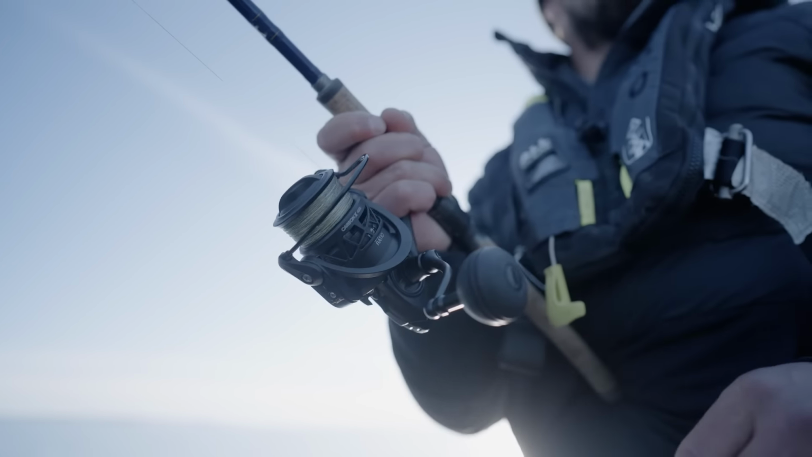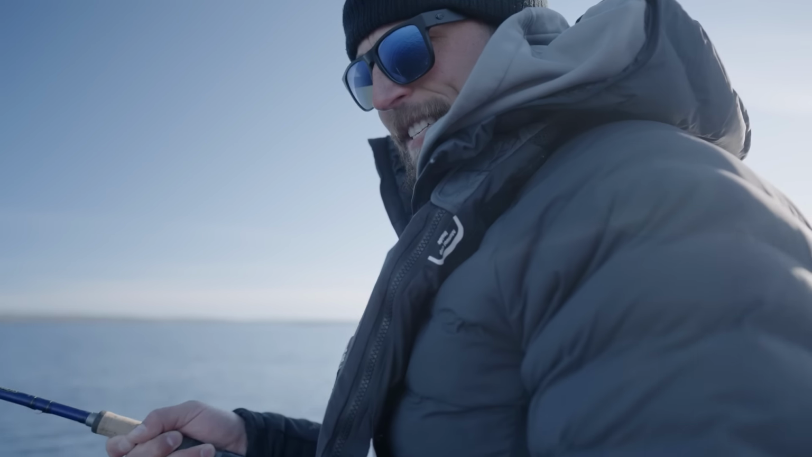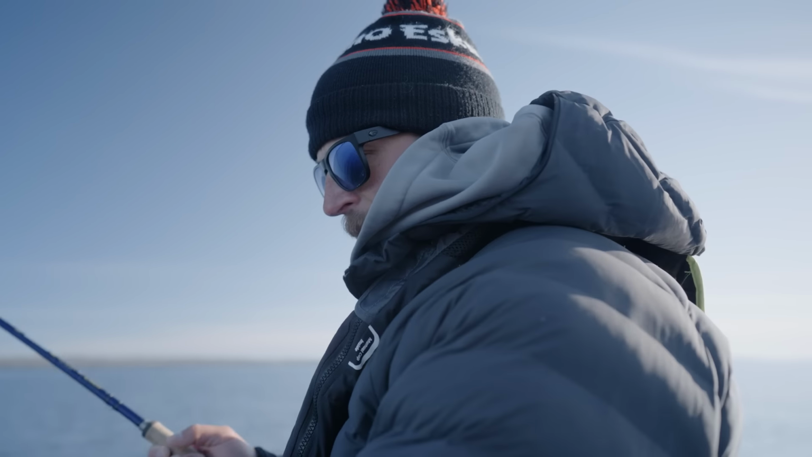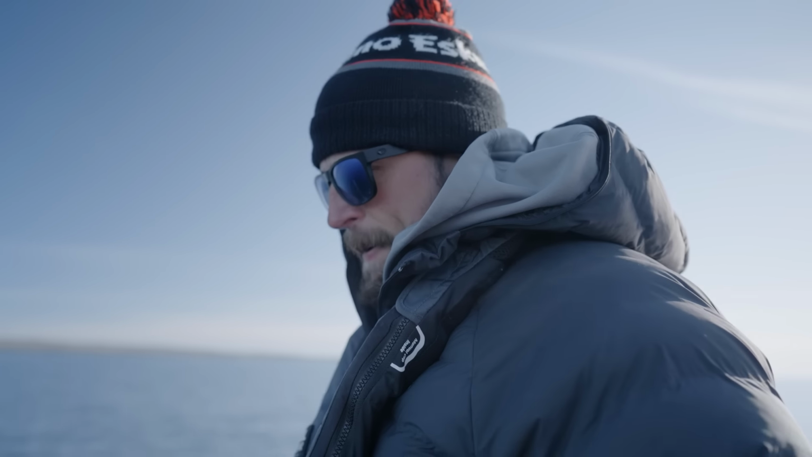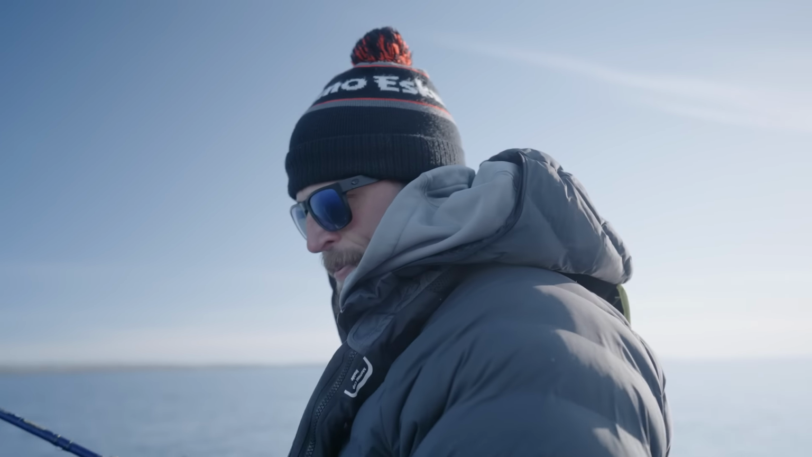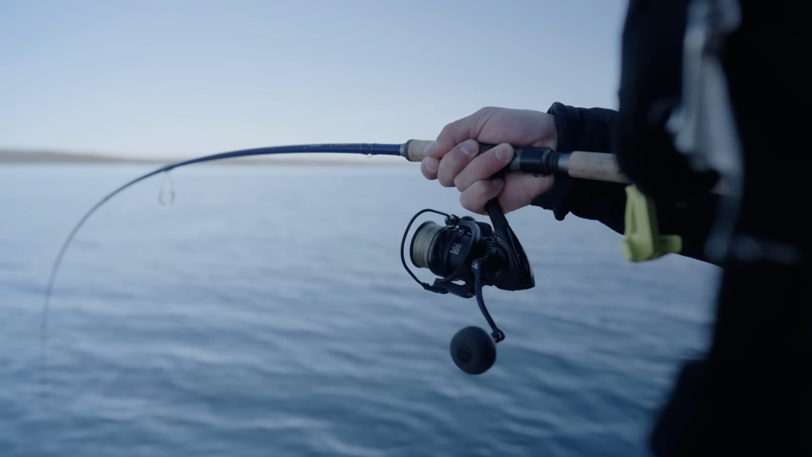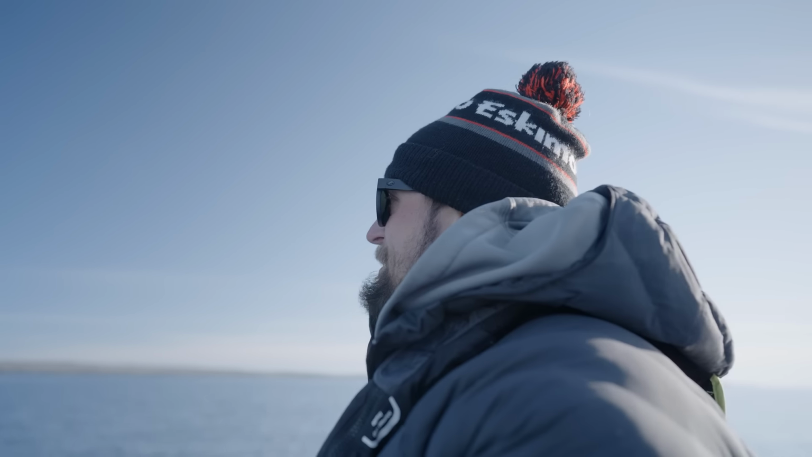The excitement of a Lake Superior lake trout, especially on lightweight spinning gear, casting for him, is pretty remarkable. Might have a while for this one. I keep getting him up, and he keeps going back down, man. It's a heavy fish.